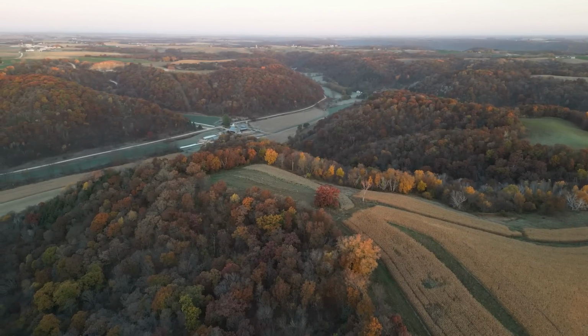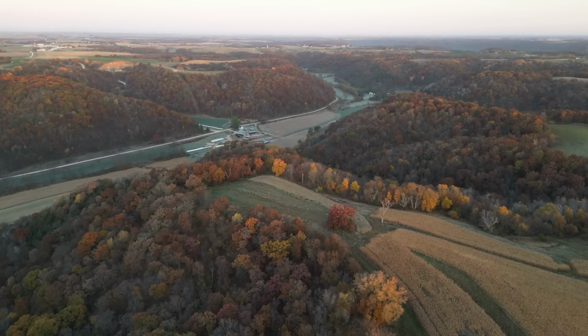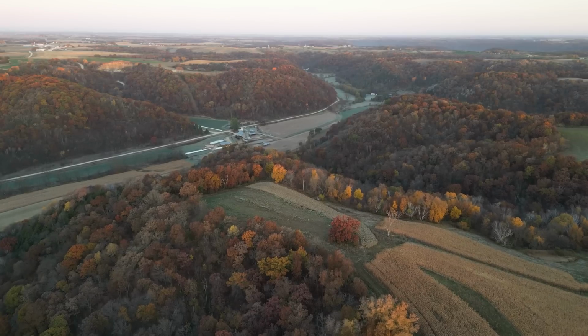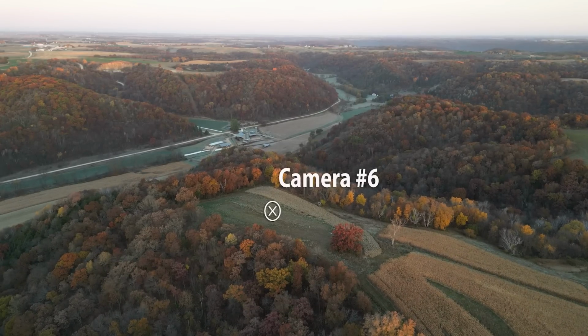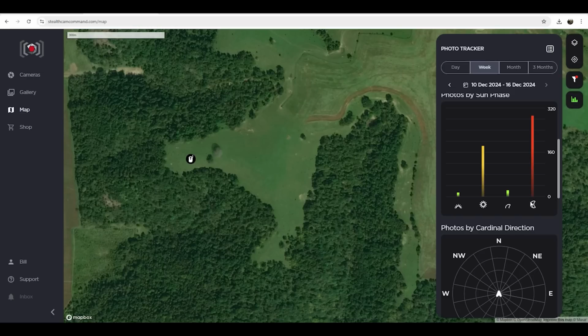The next one is just a field that was planted, first it was drilled to beans, and then the deer ate the beans during the summer, so I drilled the Whitetail Institute wintergreens into that. So there's still some there, and then there's sorghum that's adjoining that. And you can see that this location has a reasonable mix of morning and evening, or daytime and nighttime.